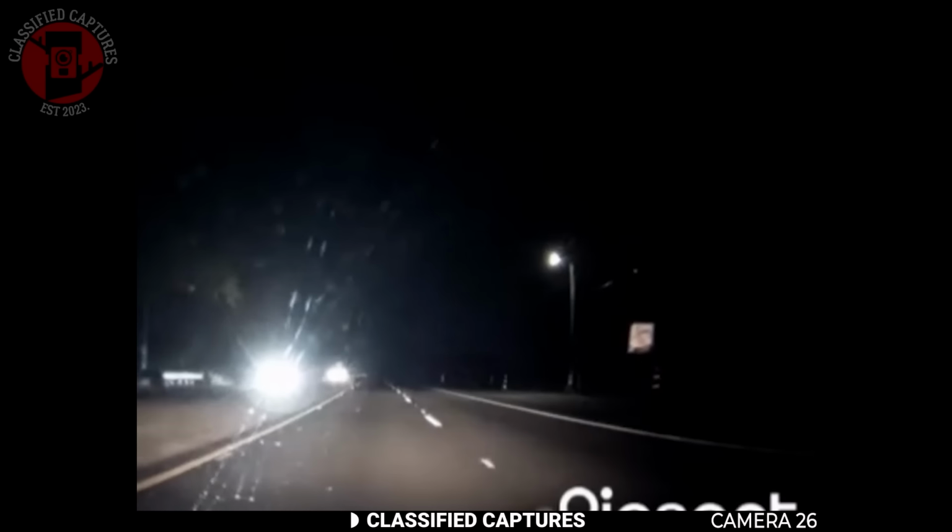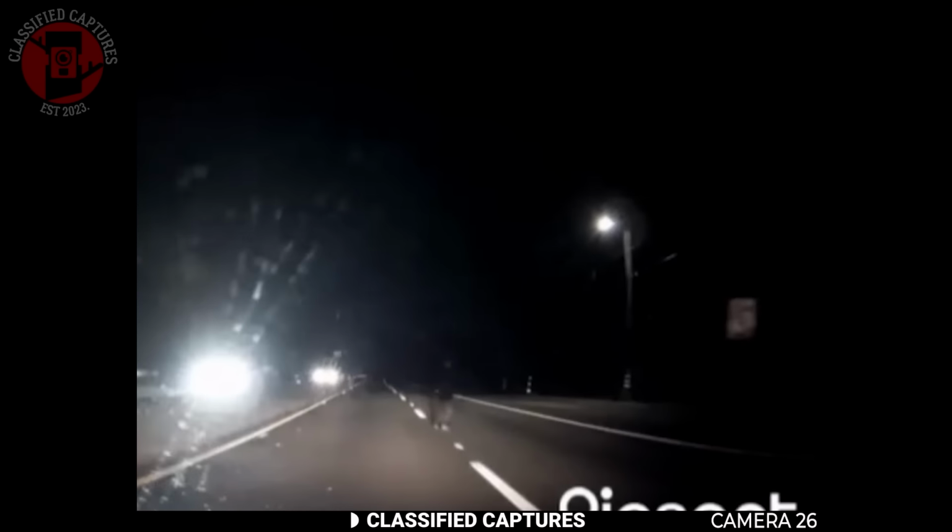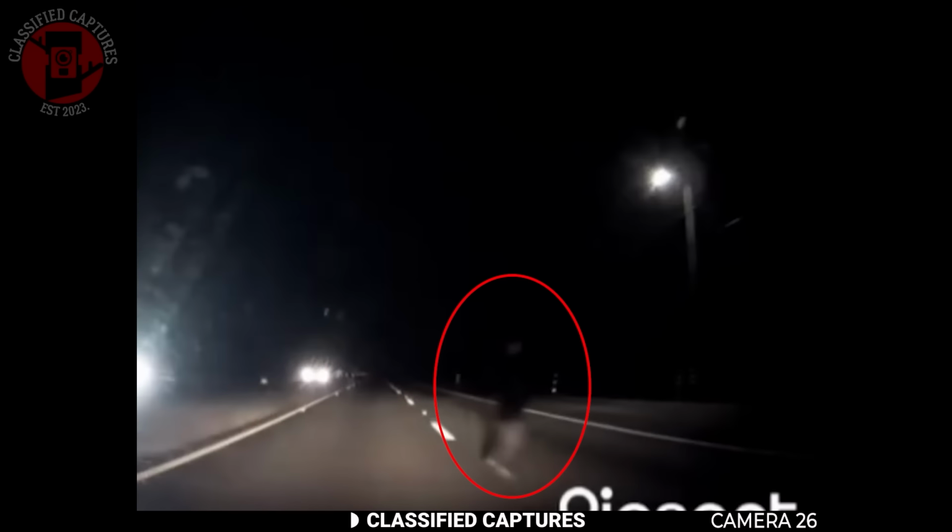There it was, clear as day. A transparent figure standing at the edge of the opposite lane. Human-shaped, but faint, almost ghost-like. They had driven right past it. Now the question is, what exactly did they capture? Was it a ghost of a crash victim?